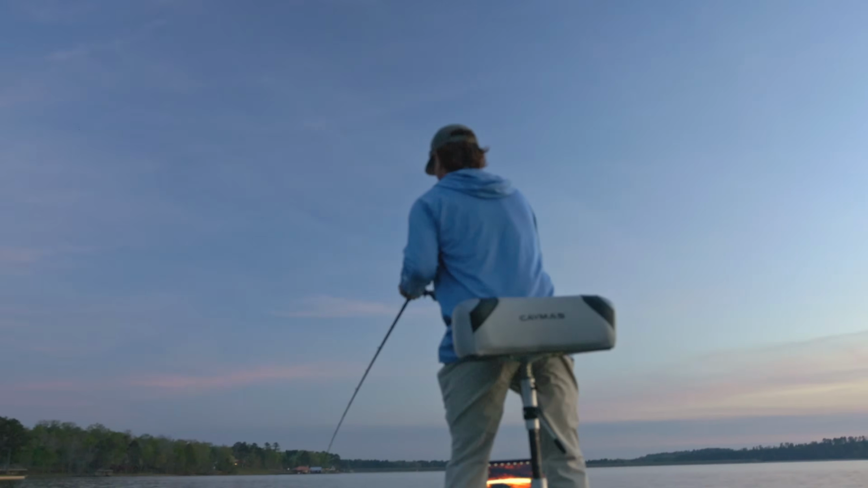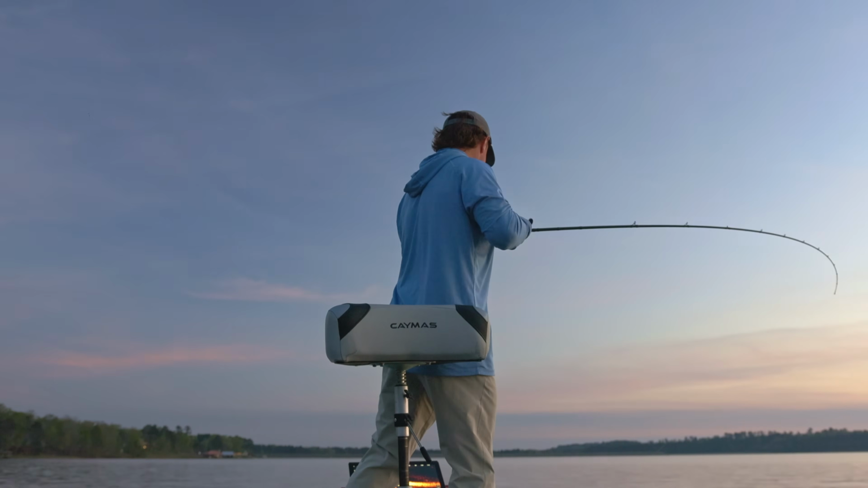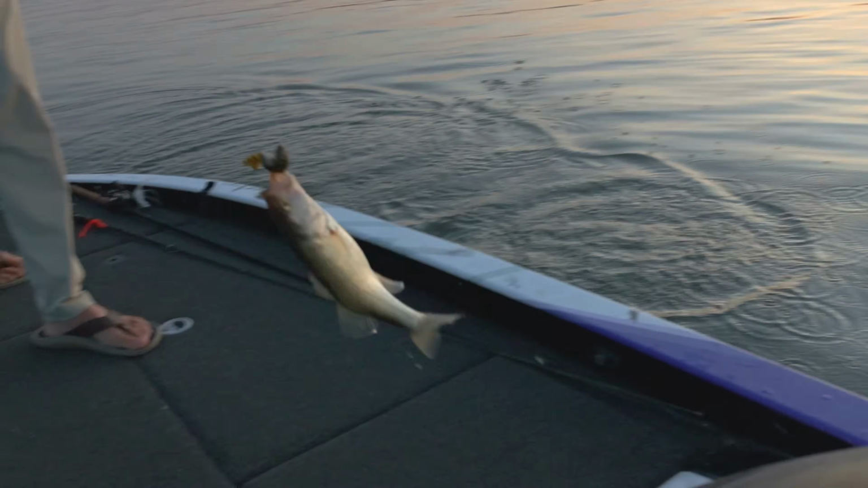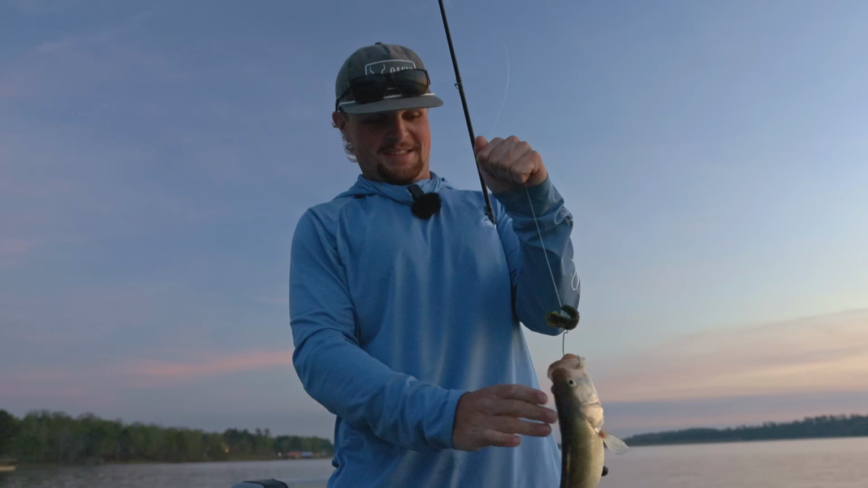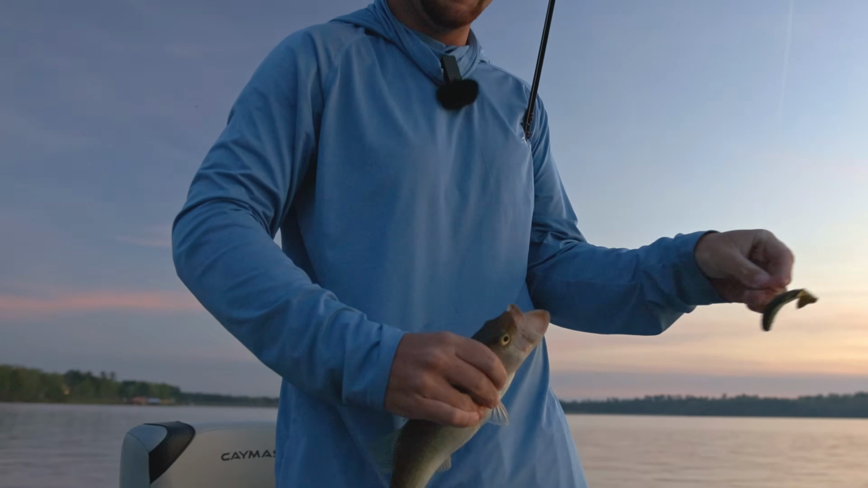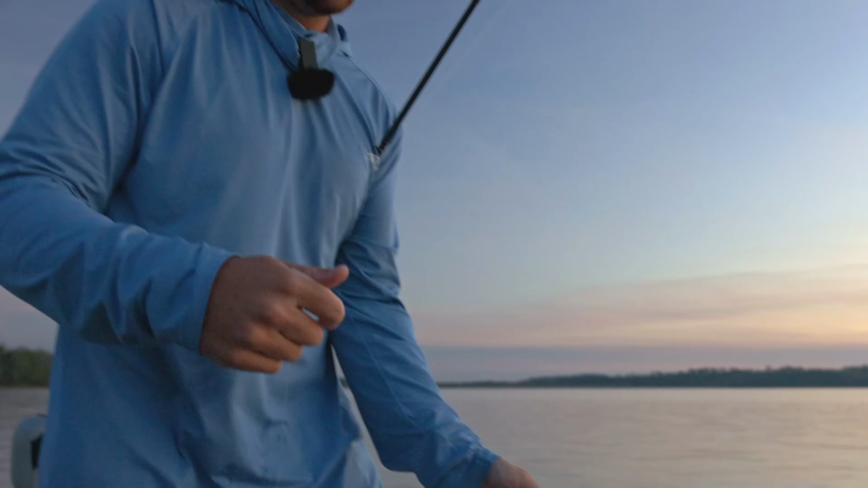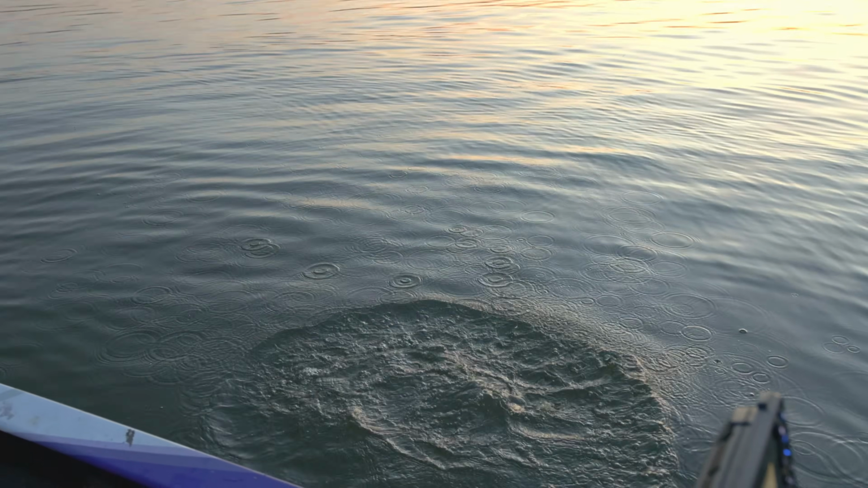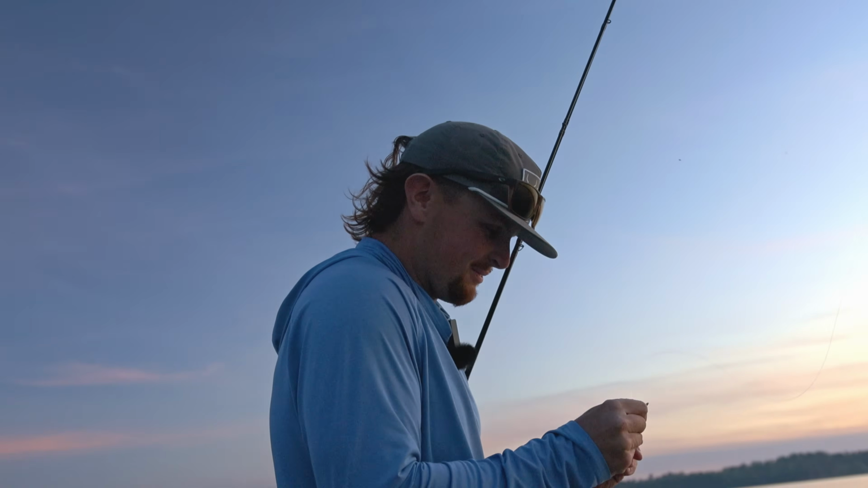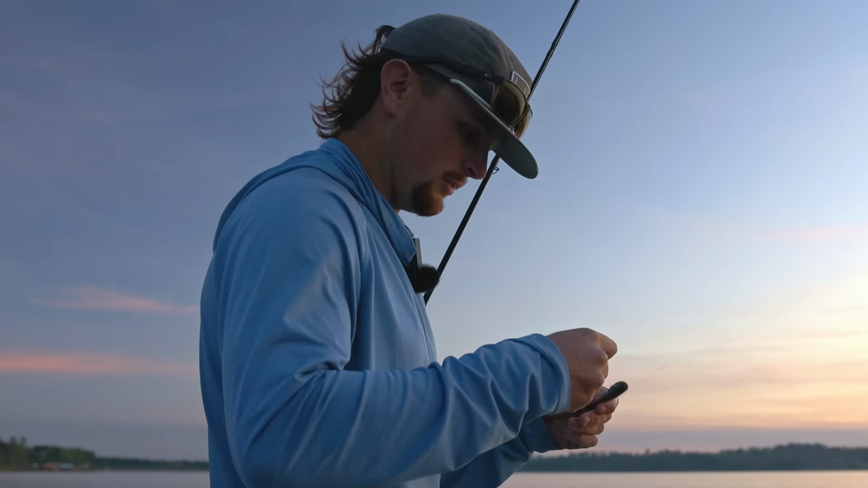But, oh yeah. Dude, that thing's huge. It's definitely above average for this lake. Heck yeah. He was swimming at me. I didn't even know he was on there, so I kept reeling and reeling and reeling. I'm like, where's my dang bait? Back under the trolling motor. That was something there.